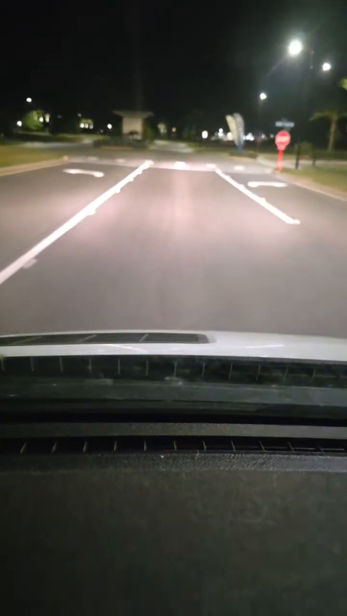Where do I live that has British roads? You don't want that answer. No, I'm in Central Florida, so just driving from one coast to the other.